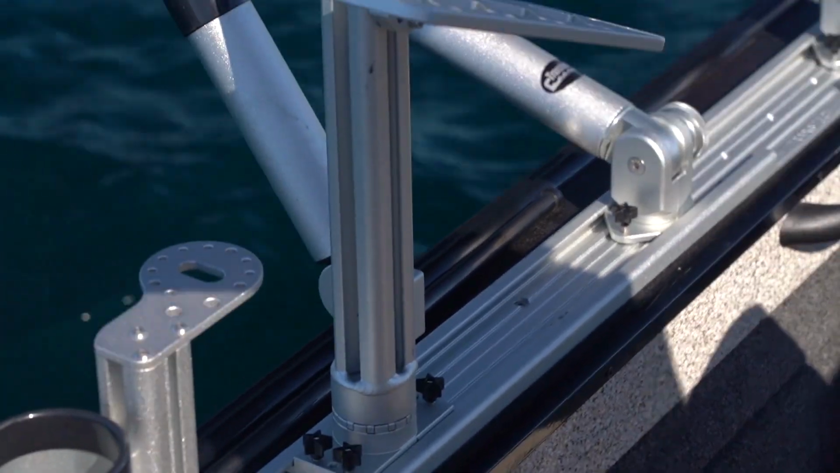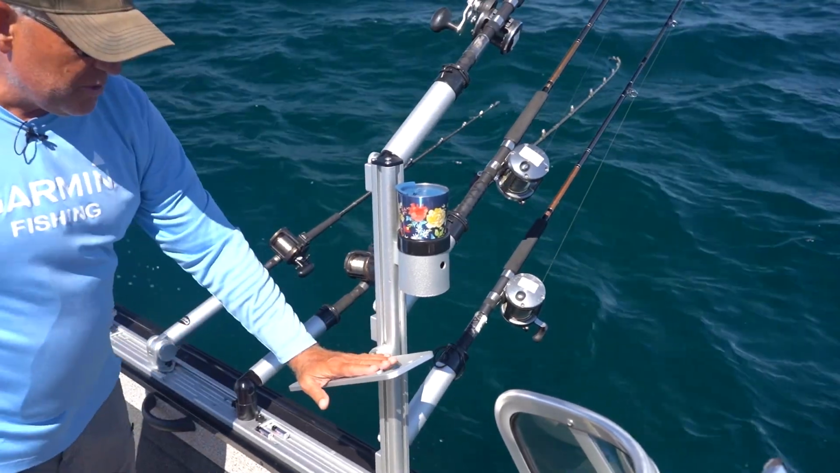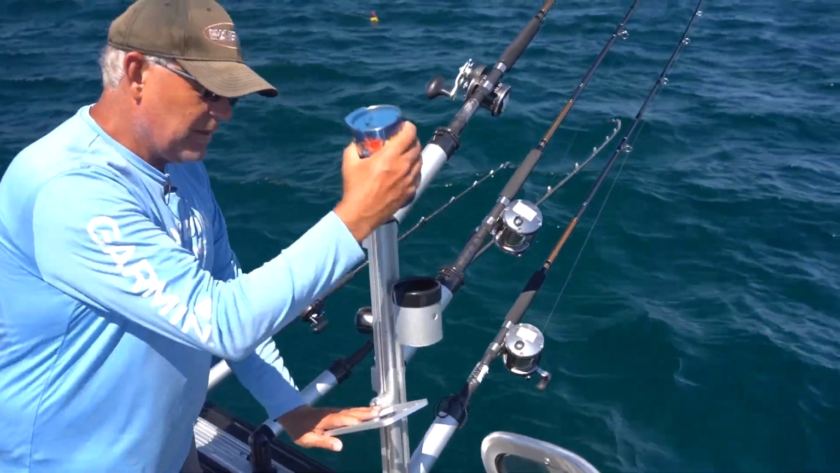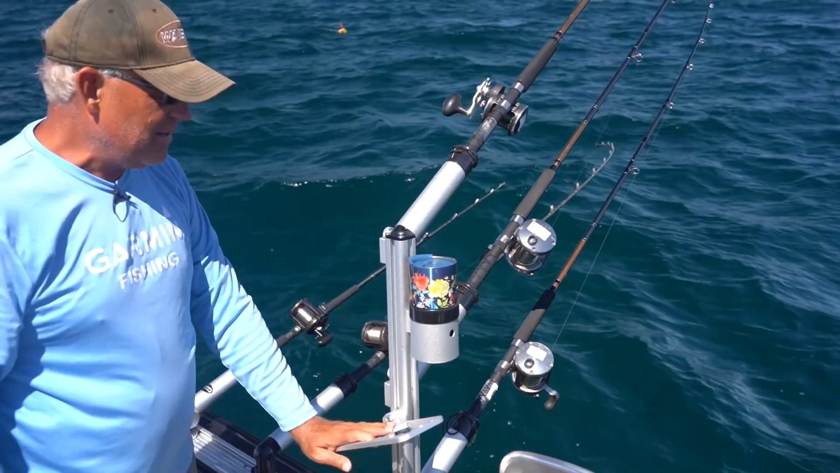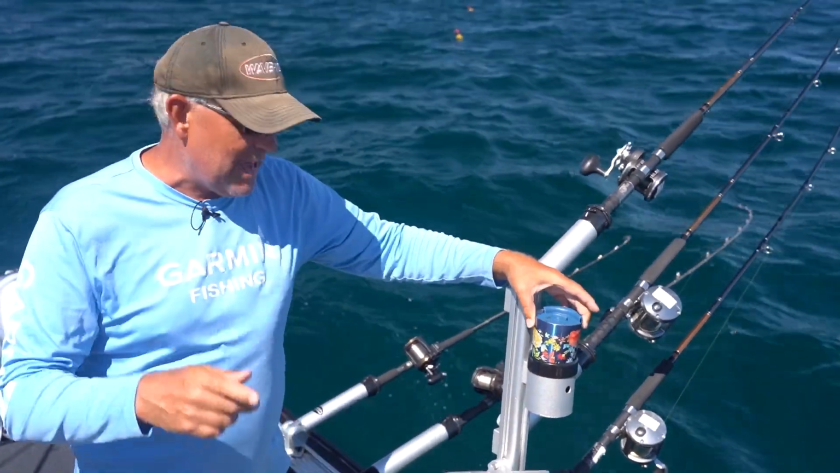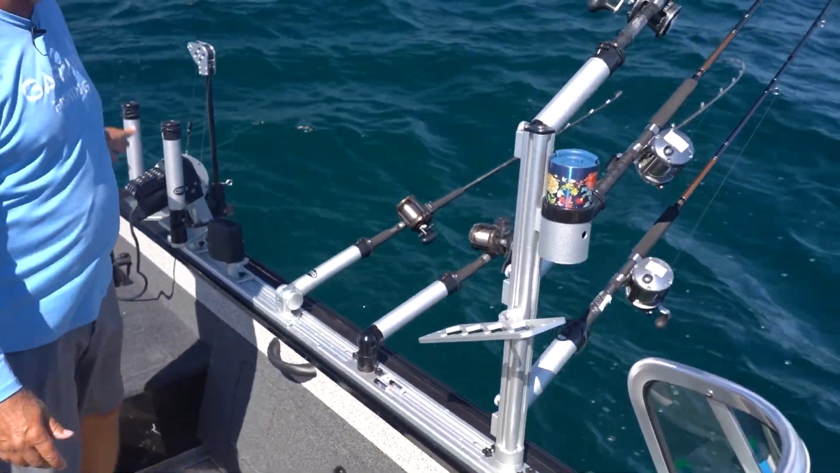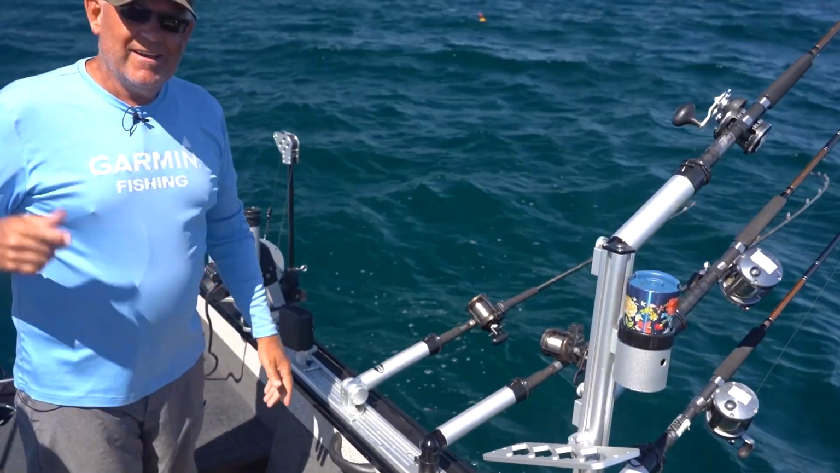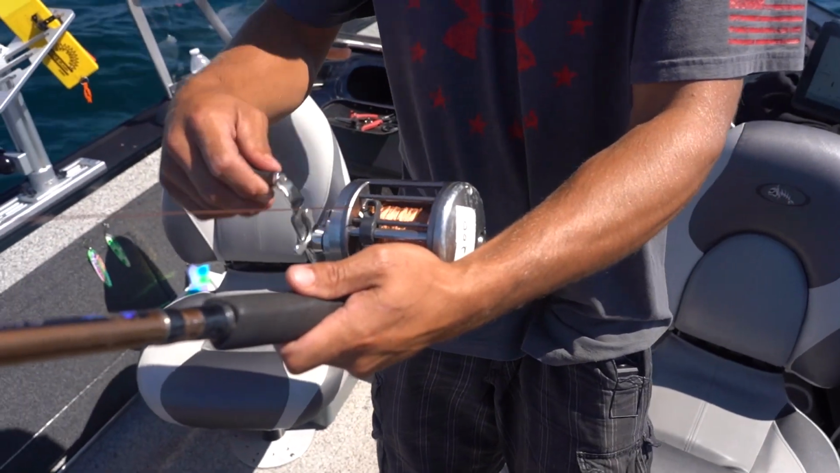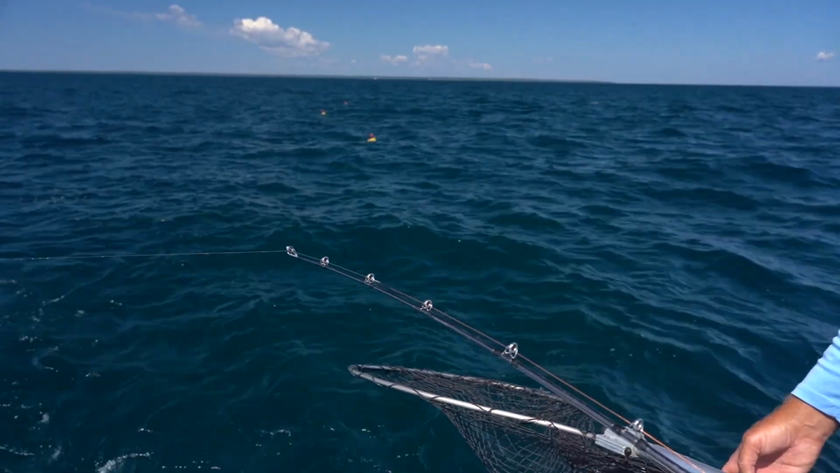But the Traxstech system gives you a full row here. Here's where our boards go for the trip home. We've got a coffee cup holder, board holders, the whole system. Travis has got a fish, and most importantly, another fish to show you here from the Straits area. Shaky, it's a lakey. That's okay.